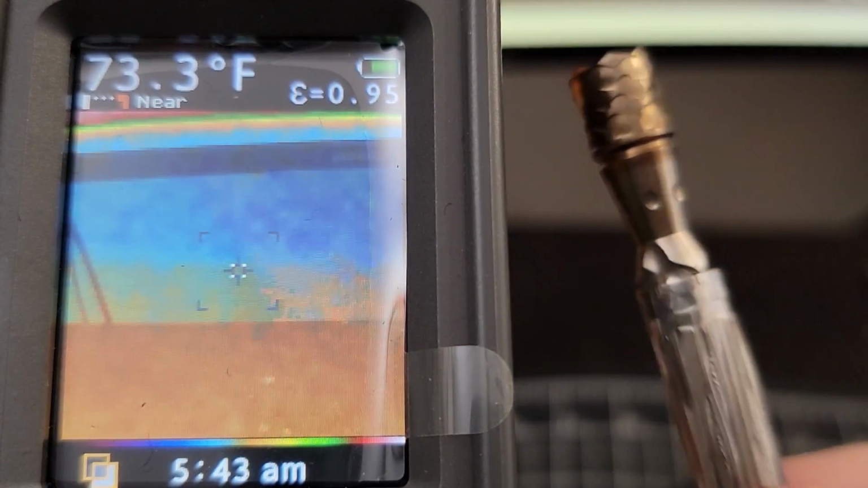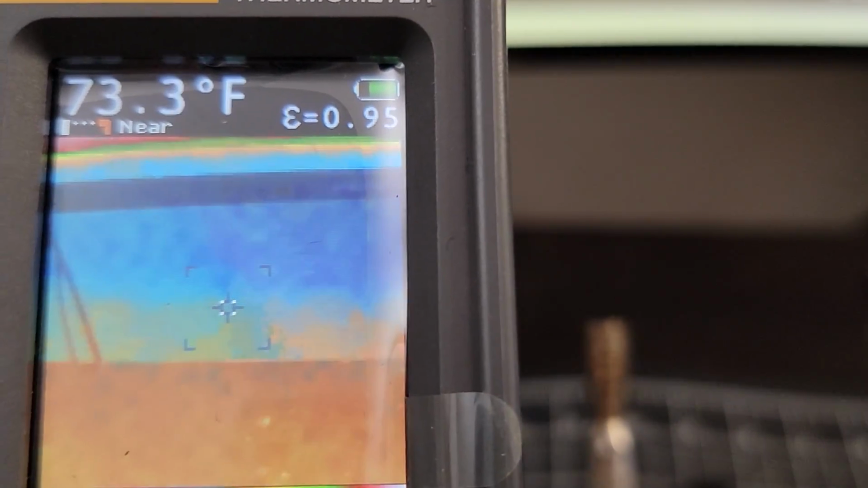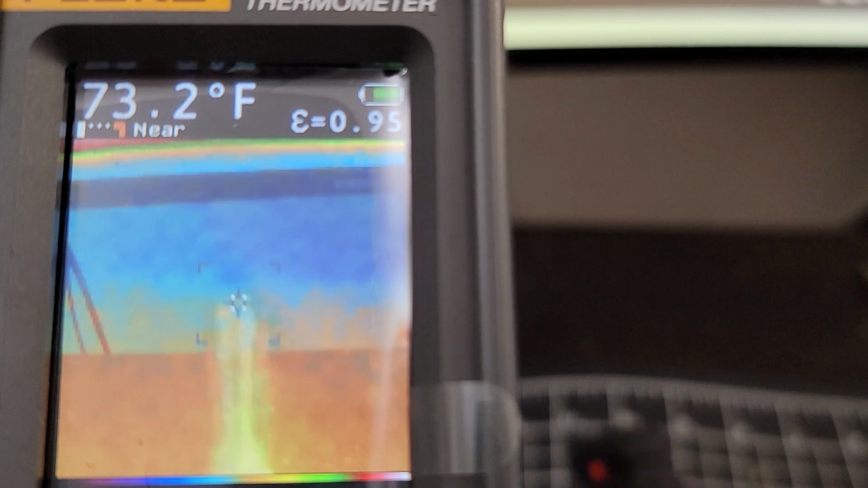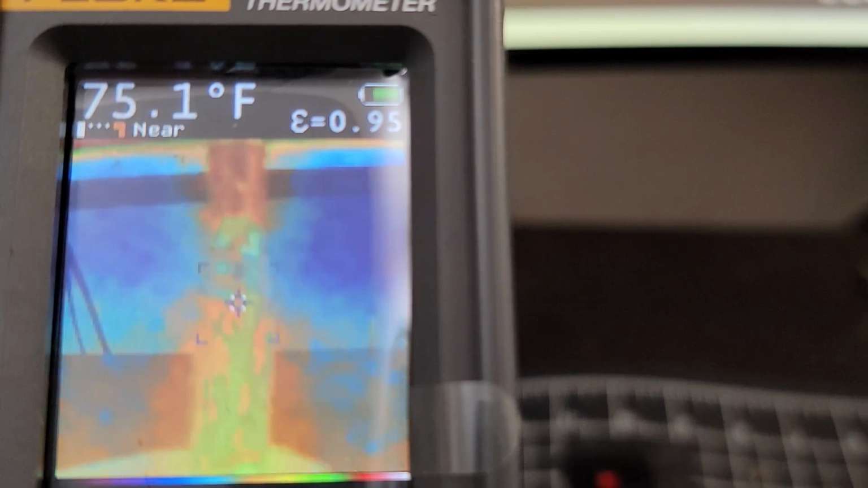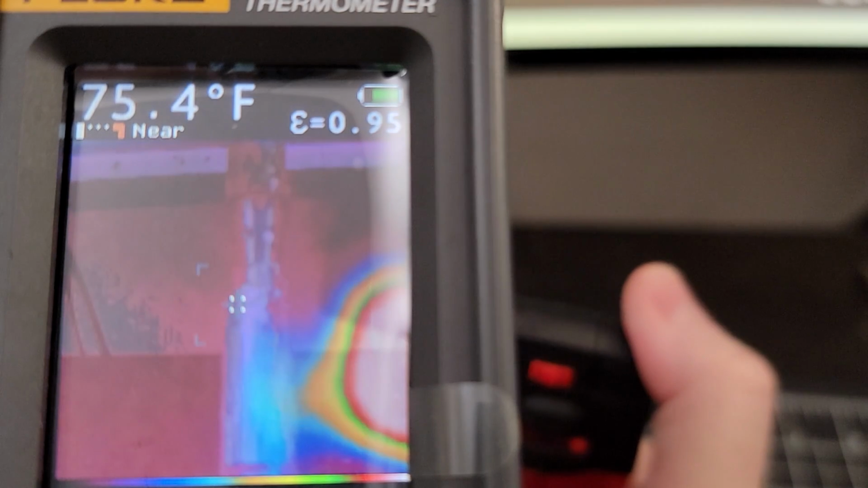So now I'm going to pull out the M Plus from last year and attempt to do the exact same test. I want to heat it the traditional way, so I'm aiming the flame right at those heat hemispheres, and I'm going until the stem is 100 degrees Fahrenheit.